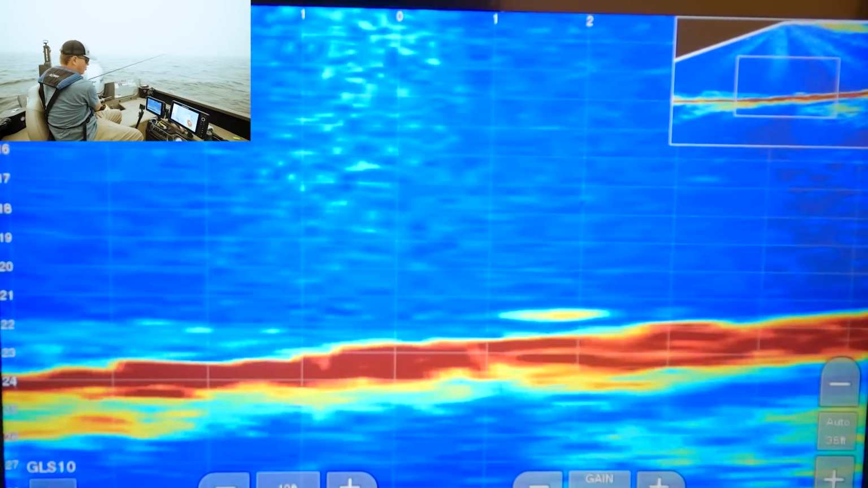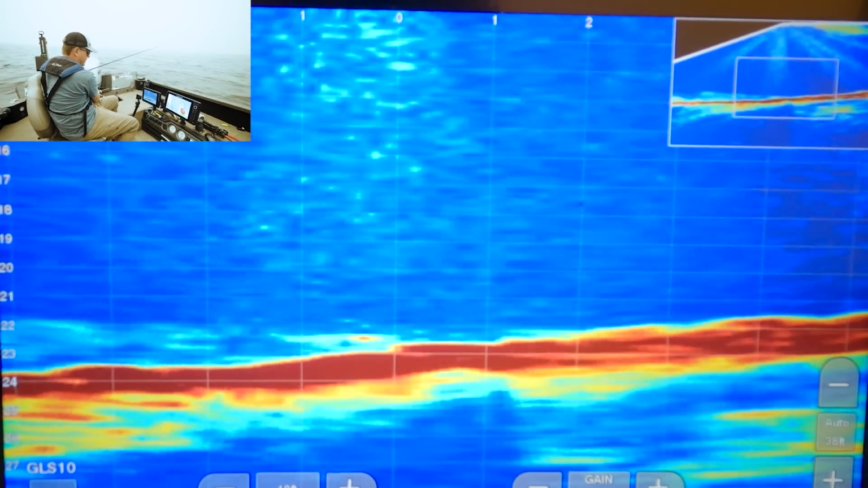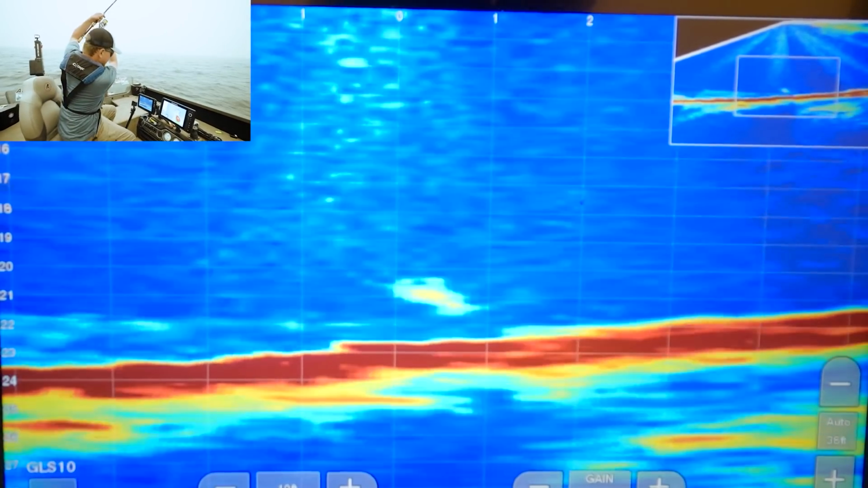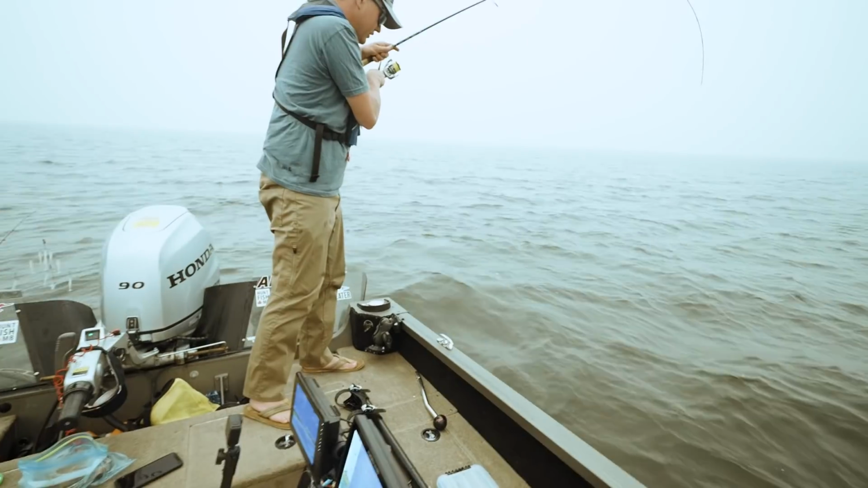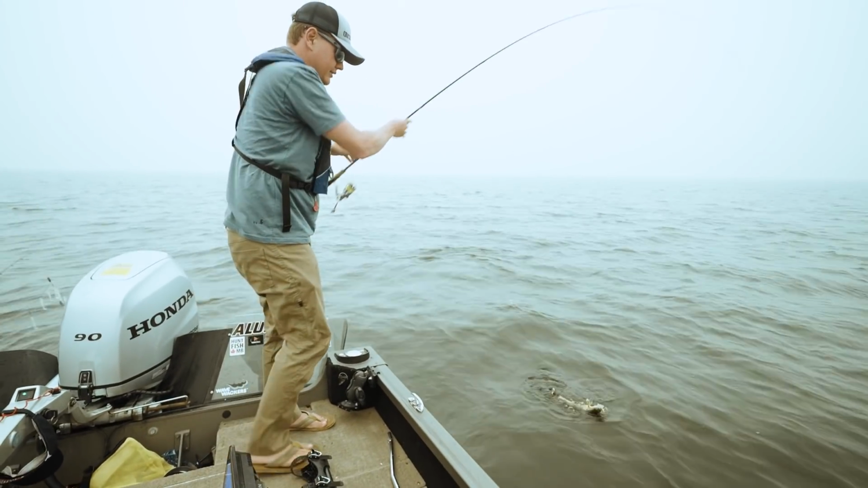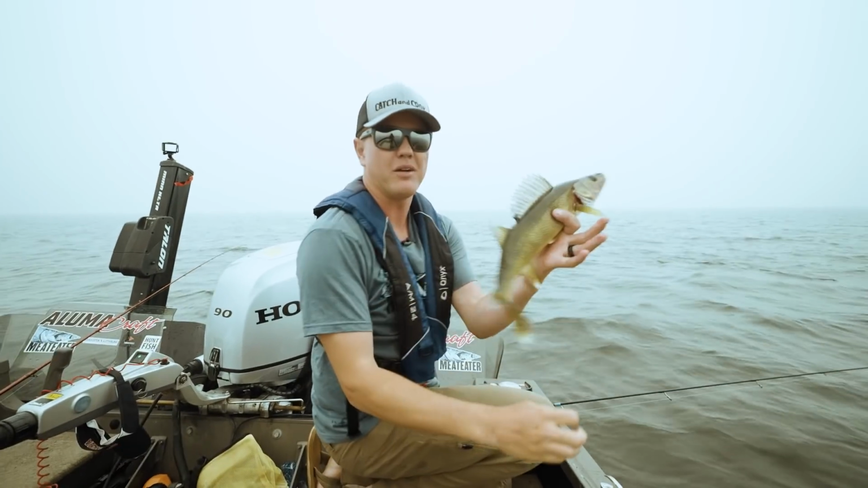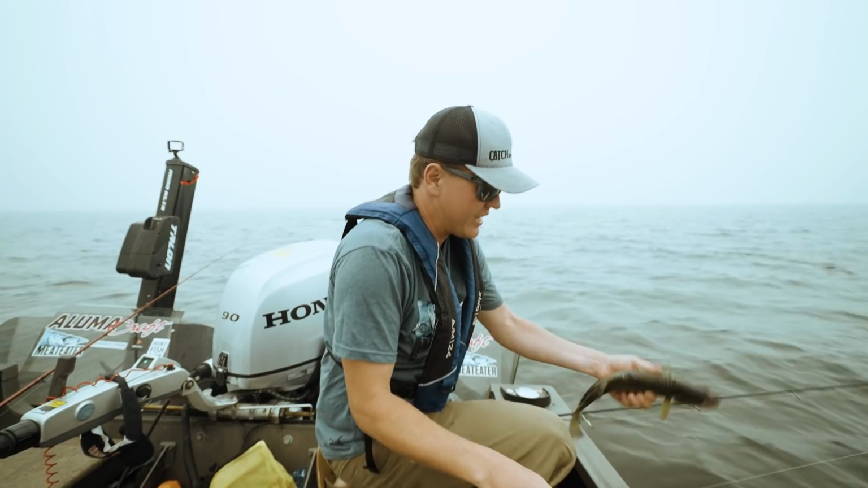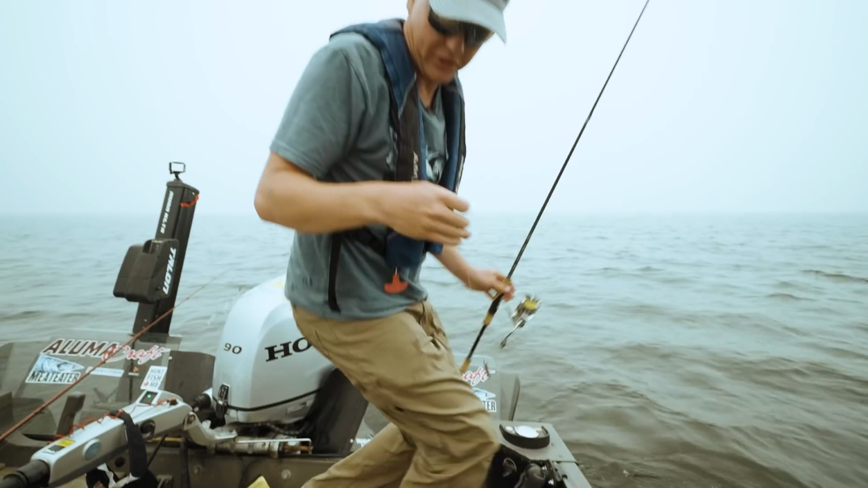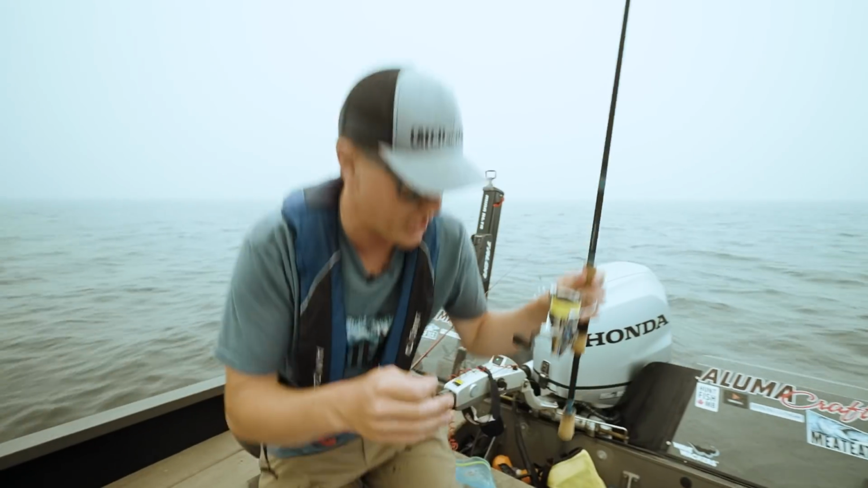Oh, here we go. Ooh, that's nice. Oh, he darted away. He's gonna come. Oh, he's coming back. Yes, yes. Oh, that was cool. It's a decent fish. Oh, I love it. Nice. There's something about watching that fish's reaction, his mood as it changes, and just seeing what they're willing to eat, what they're willing to chase.